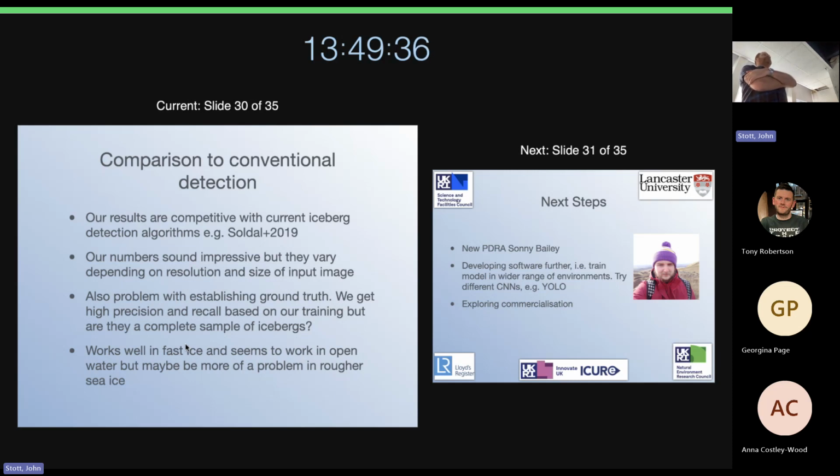It also depends on the size and resolution of the input image. If we use smaller images with higher resolution, we get better scores, and that was using smaller images. When we get wider images, we're getting precision and recalls of roundabout 80%. Also, there's a problem of establishing the ground truth. We're getting a high precision and recall, but is this a complete set of icebergs or not, basically?